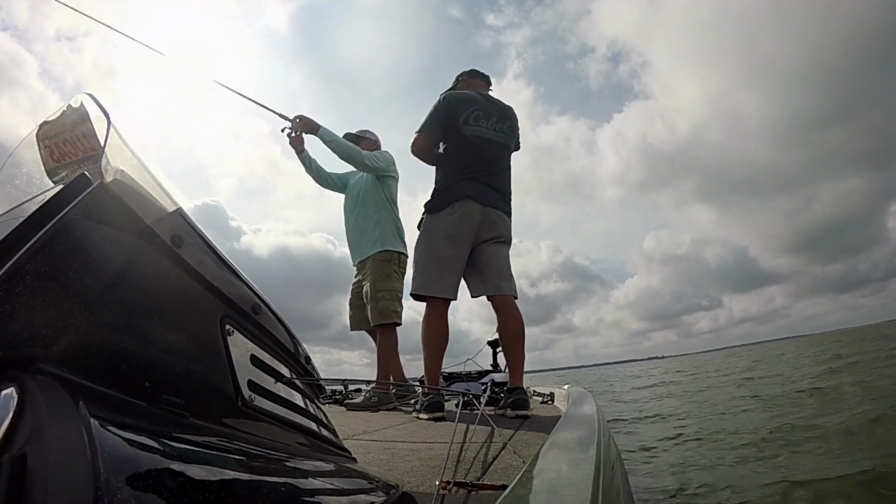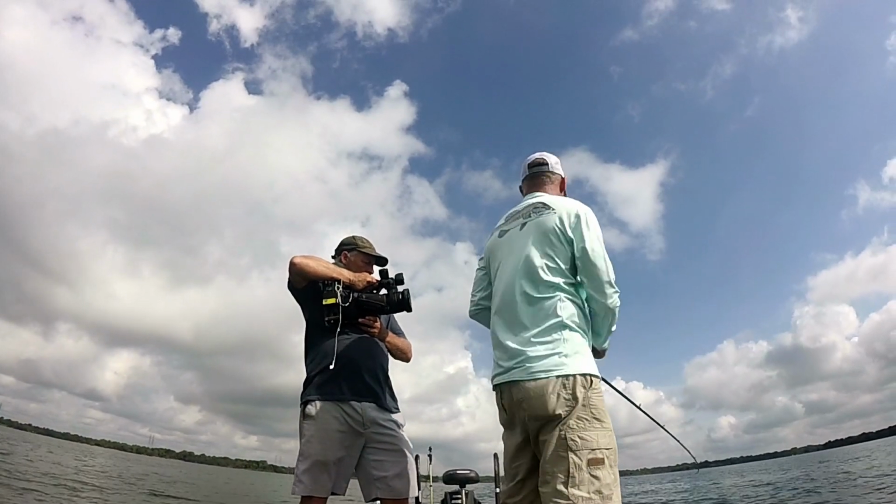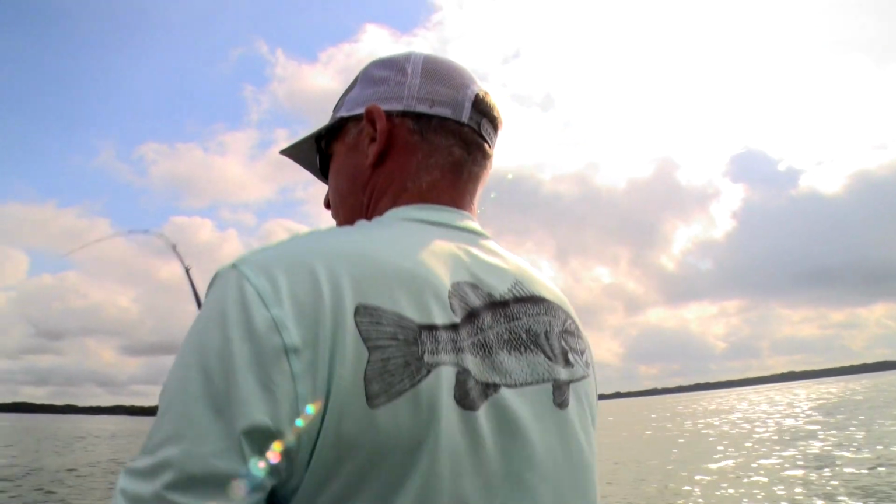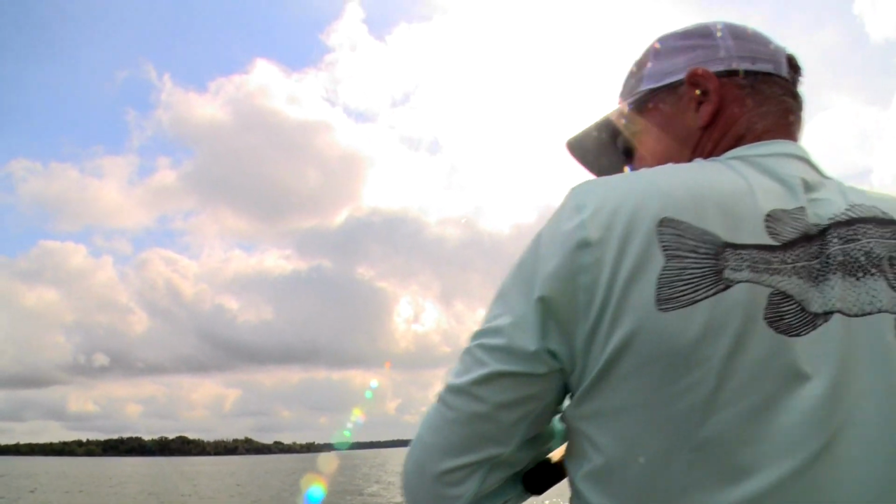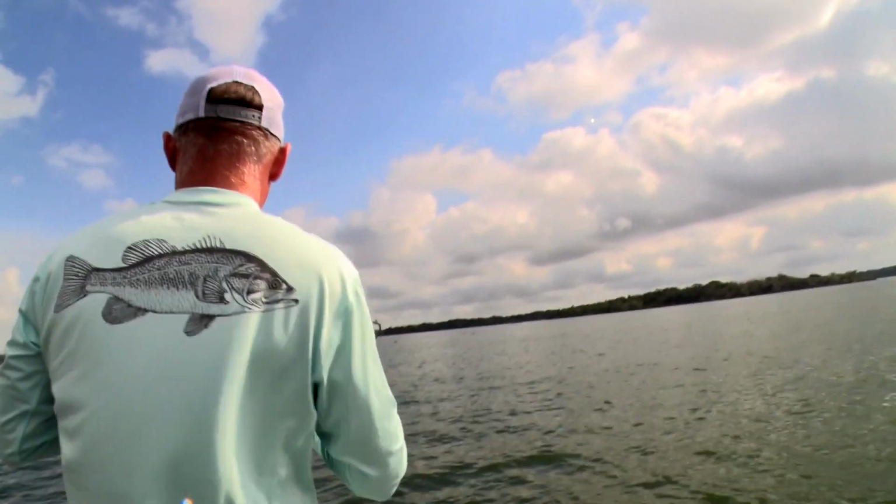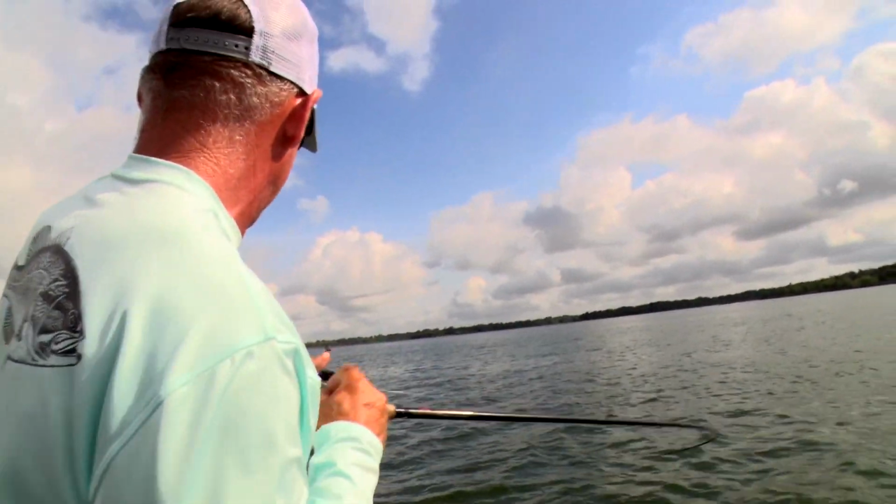At least we're getting some bites. Now I have dropped a waypoint on this spot where I'm sitting, and there's one, that's a big one. Came off. There's another one, hit it. I got him still. This one feels bigger, it might be two. He's coming up, he's big.